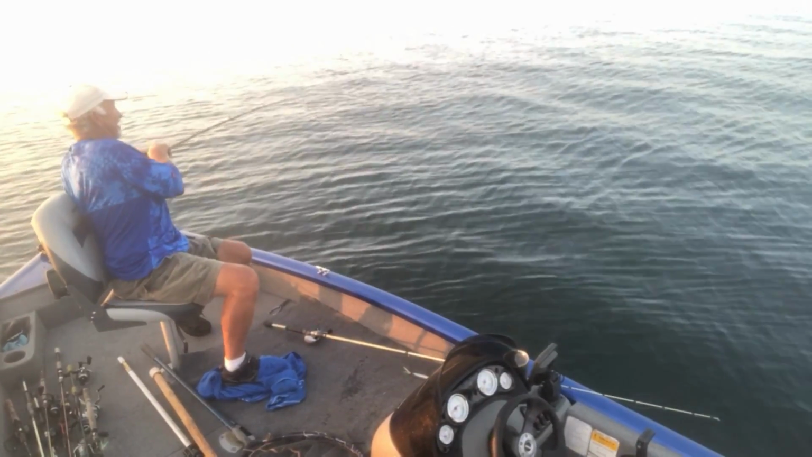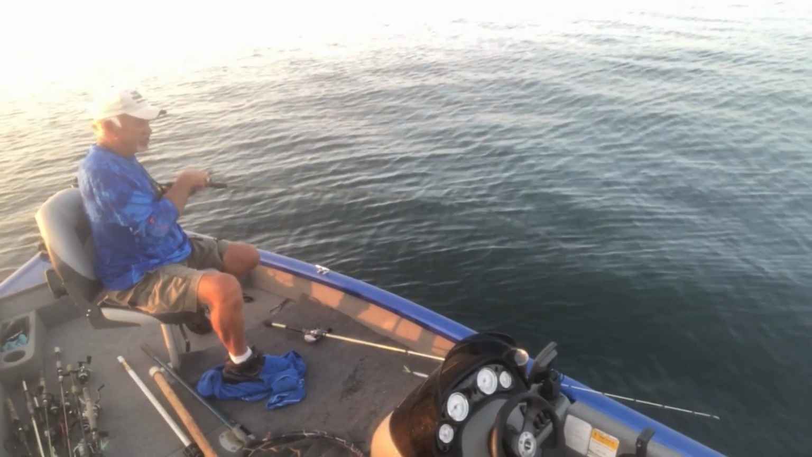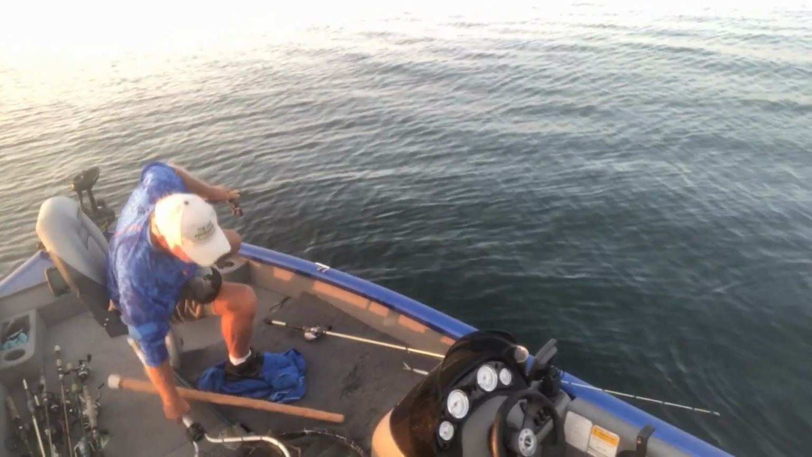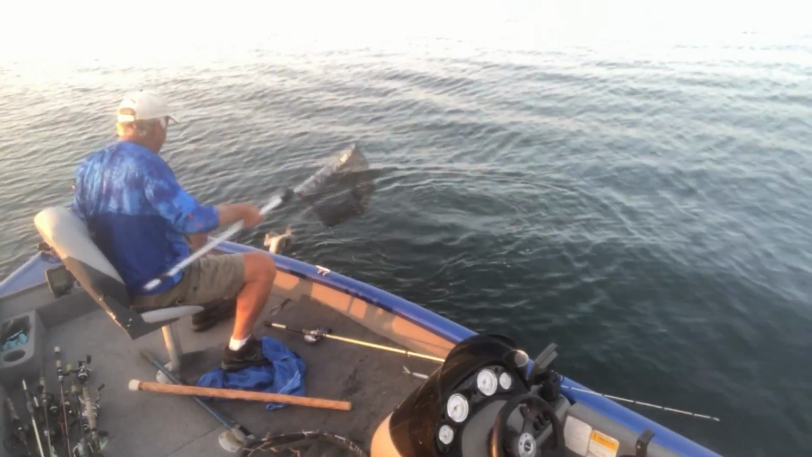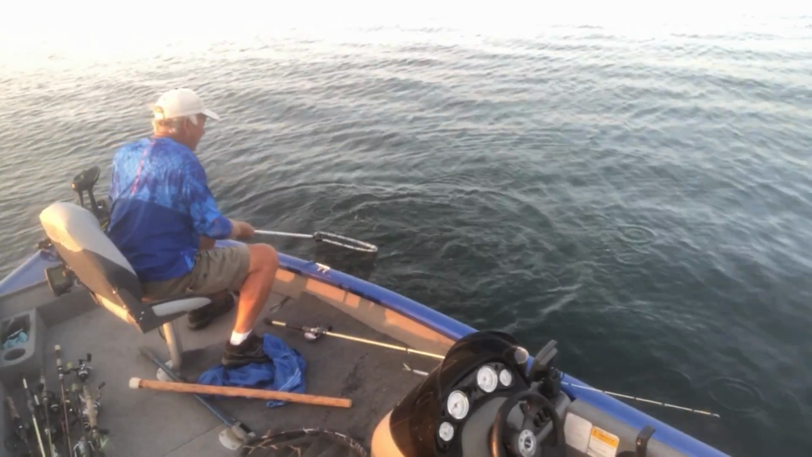There he is. There he is. See what happens? You keep on. You can catch a couple. These are smaller fish, though. Hey, these ain't that big. I mean, ain't nothing I can do about it. I can't make them bite. But he's a nice one. Ain't nothing wrong with him. About 2 pounds.